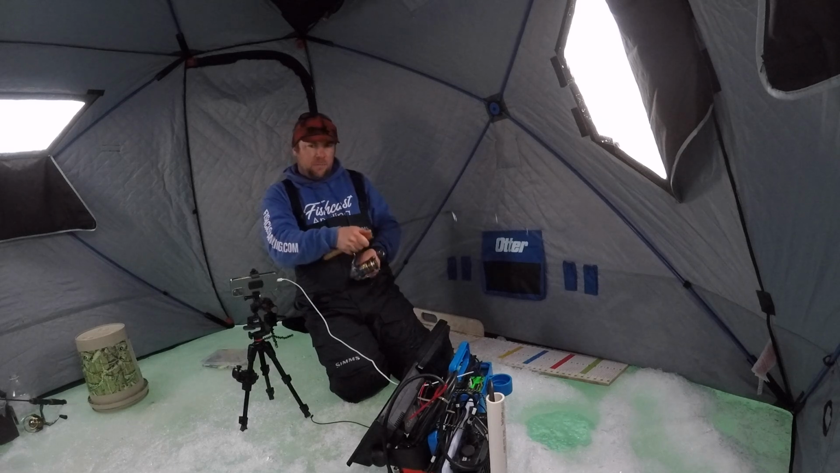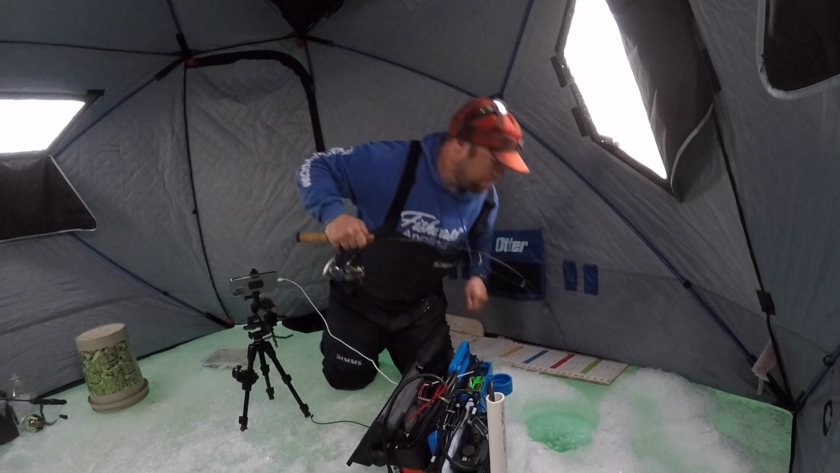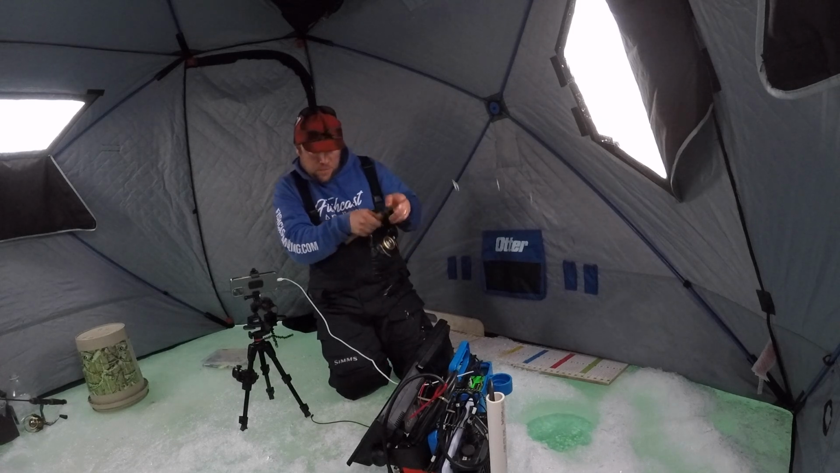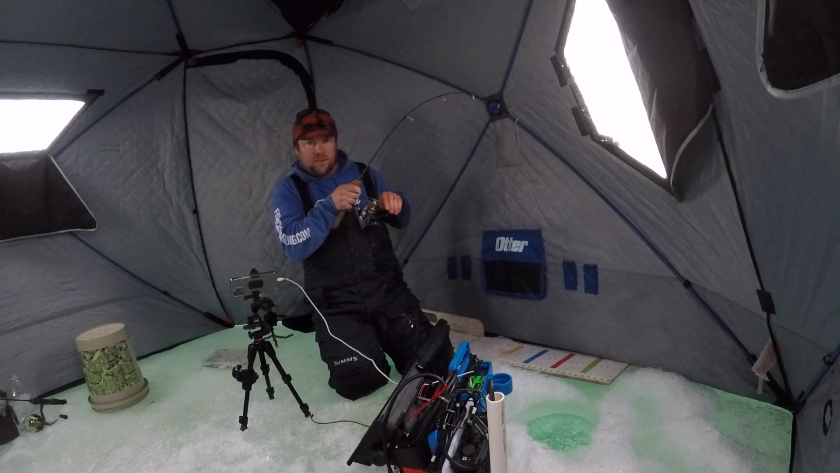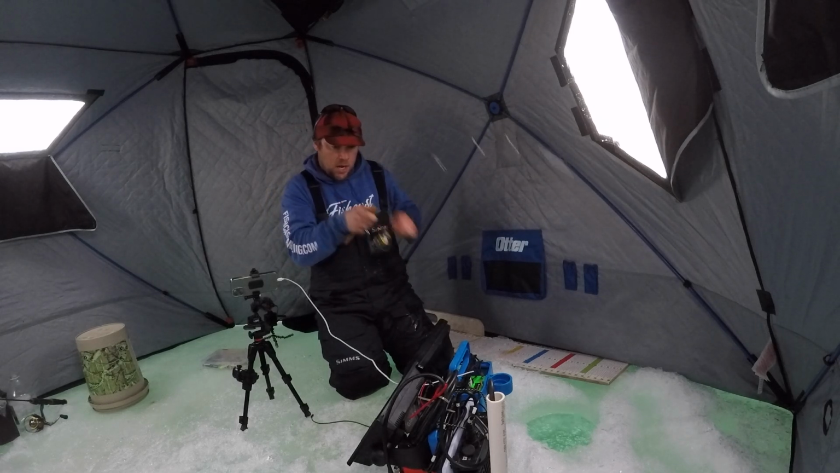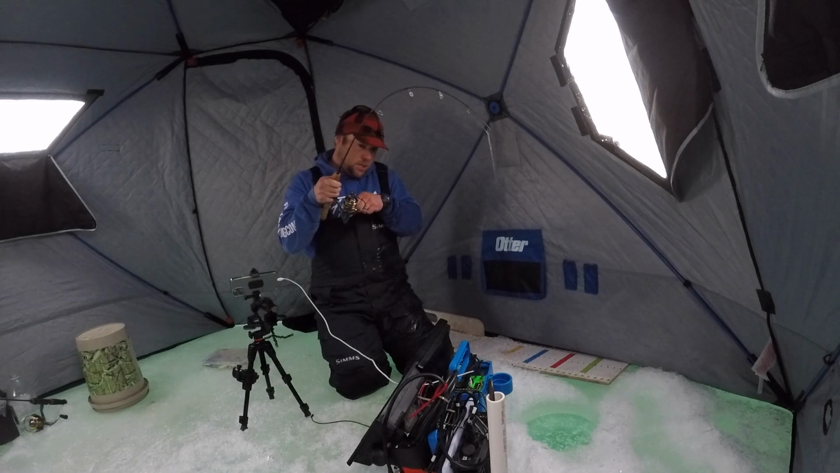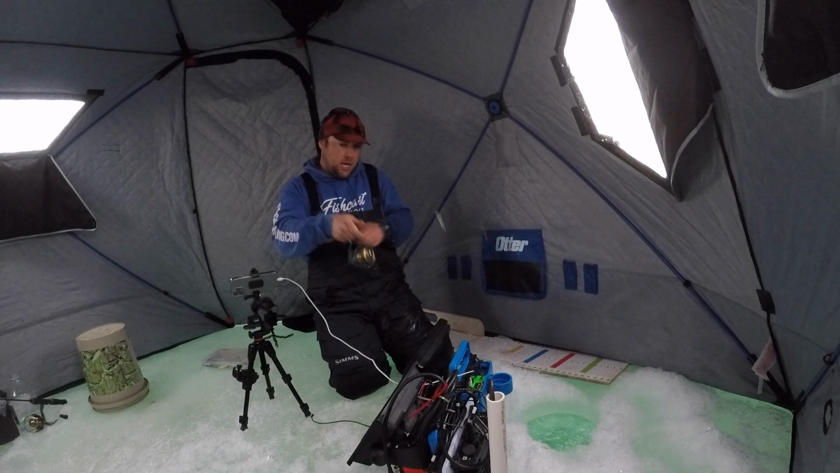I don't remember if it was a different fish or the same fish that showed up near the bottom. So I dropped the smelt head down. It's a 5/8 ounce smelt head, and I had to work her up way high, and she ate it really high.